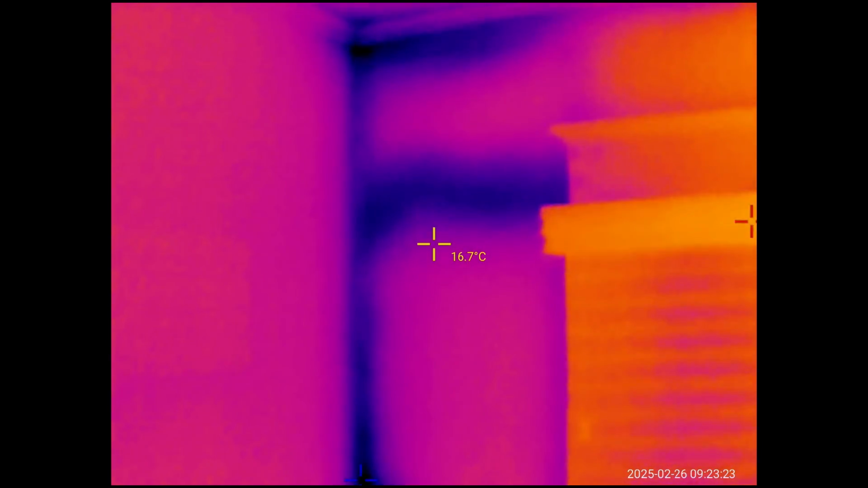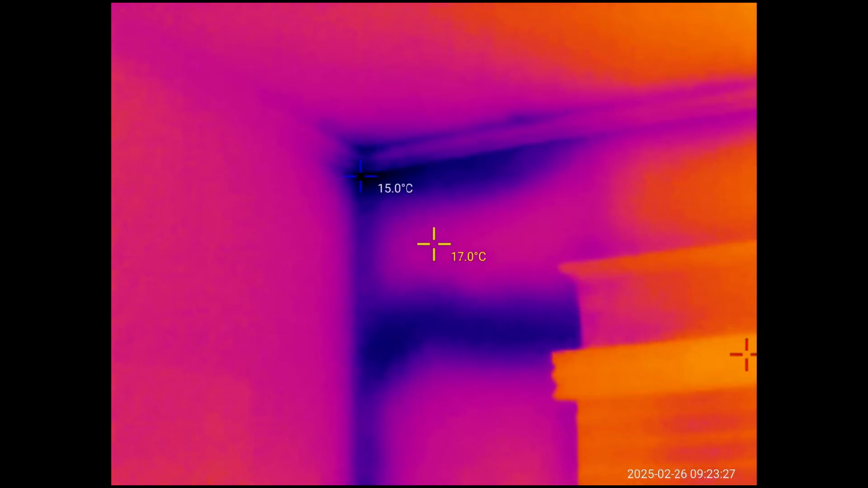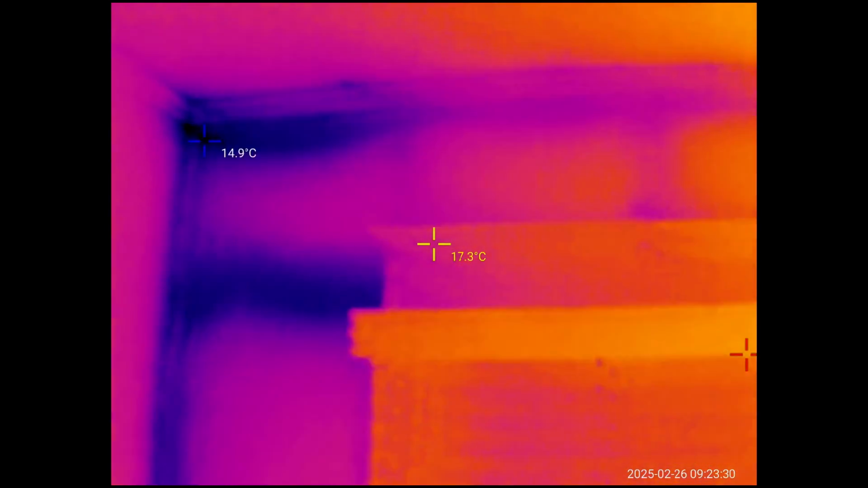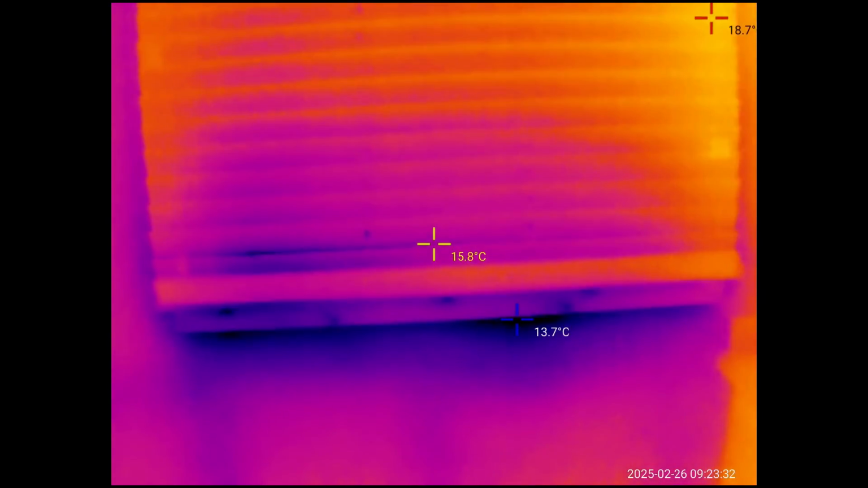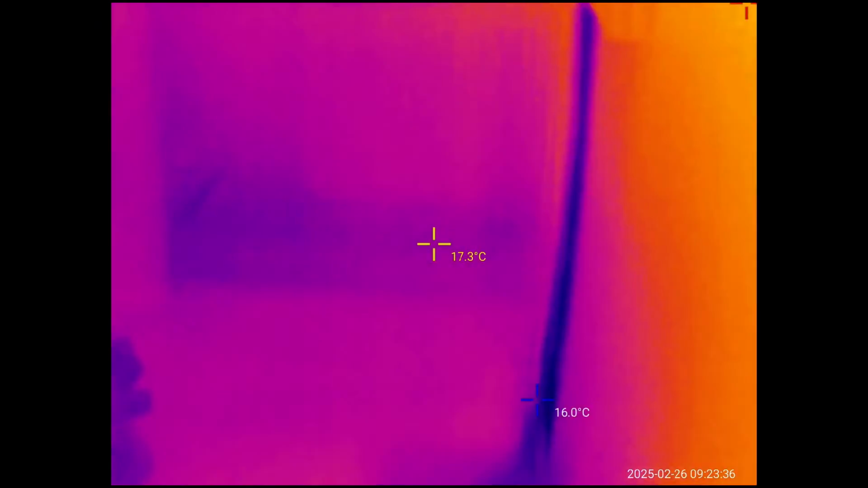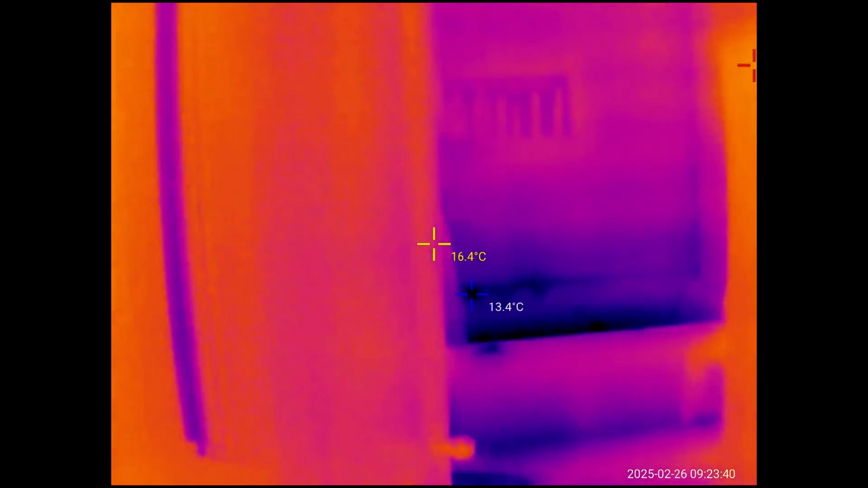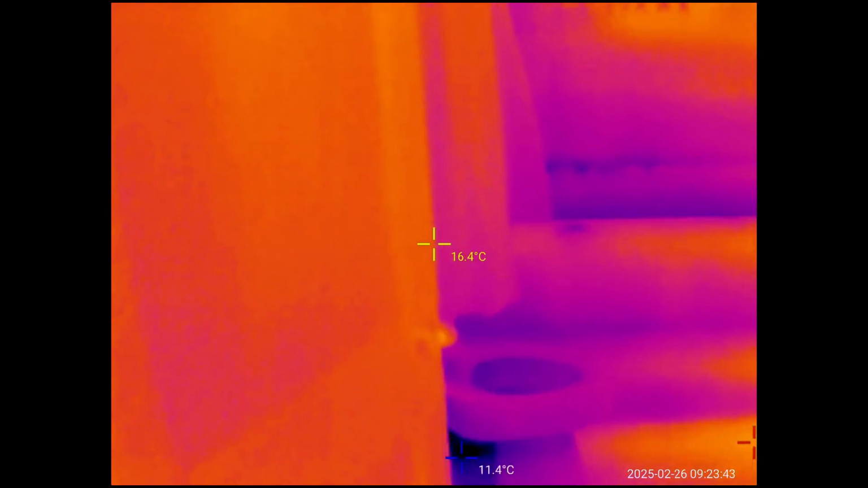Look at all that cold that is in this corner here. So I'll have to see if there's just not insulation in this corner or what the deal is. But that is definitely leaking in cold air right there. Let's go around to the back of the house here really quick. And you'll see, like, there's the bathroom. You can see all the cold areas in the bathroom there.